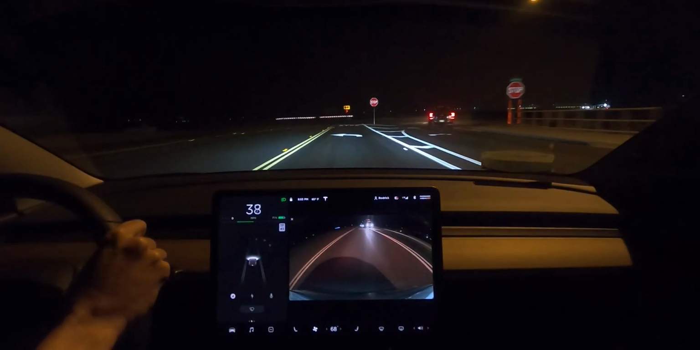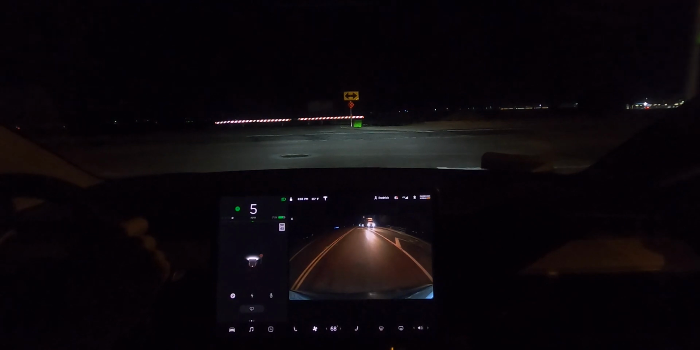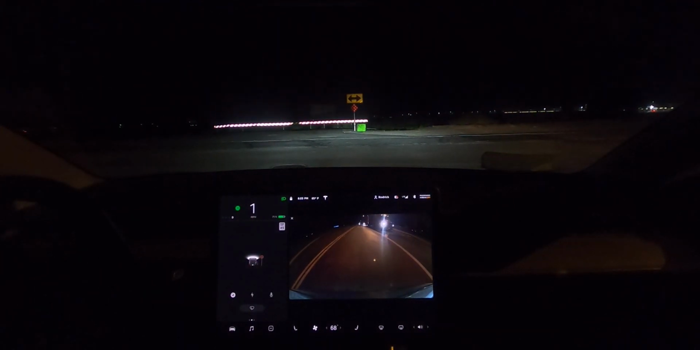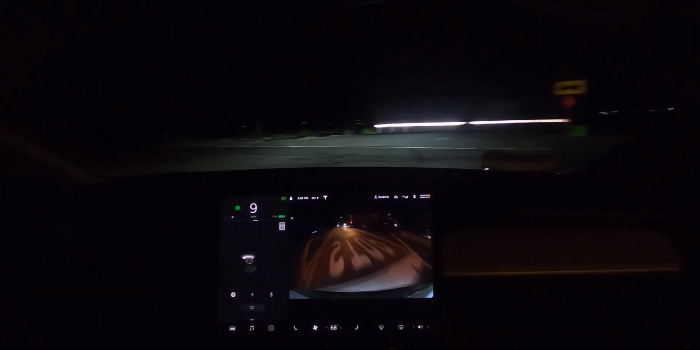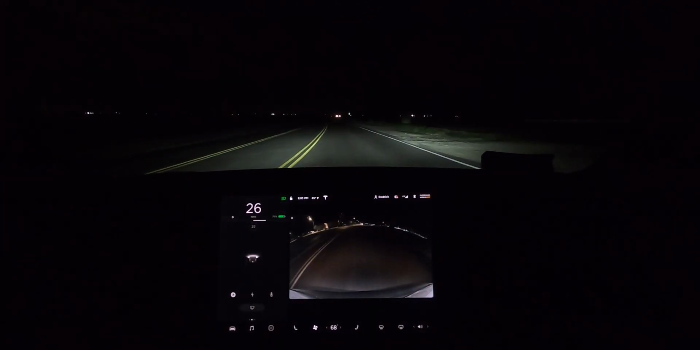Yeah, it might have, but we were going a little bit too fast for me to want to test that with nowhere to go in front of us. Now, if there was a road ahead of us, I probably would have let it do it, but you know, I didn't want to go crash into a barrier. Alright, so we made the left turn.